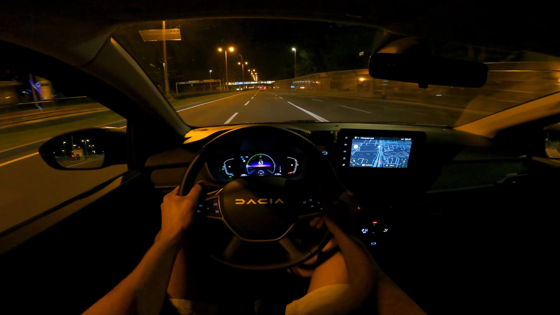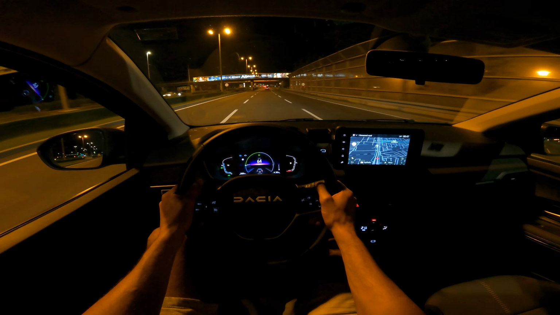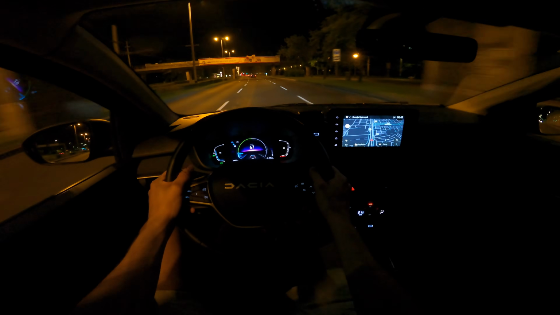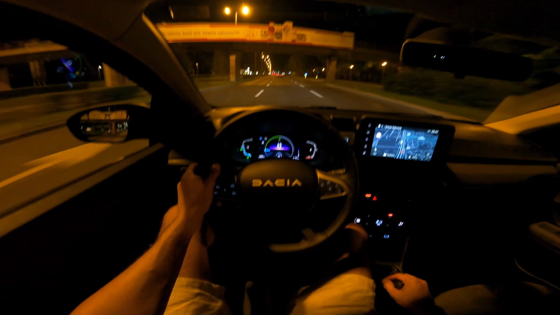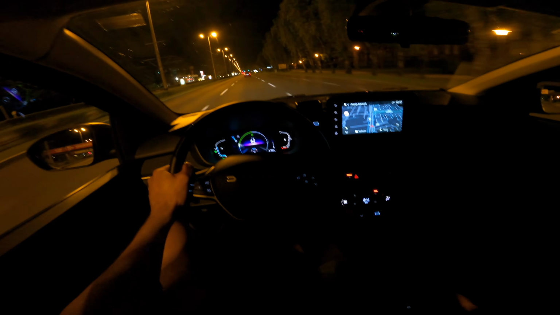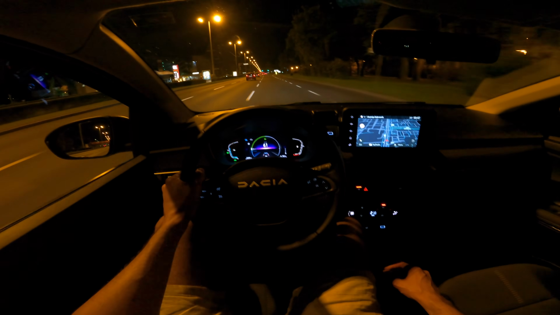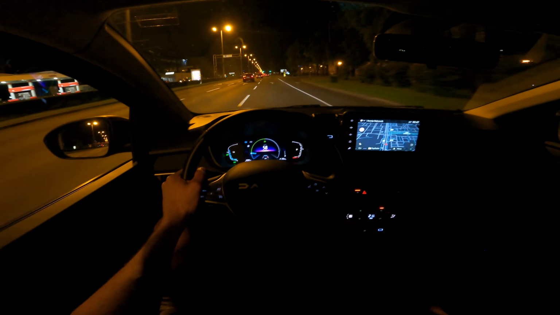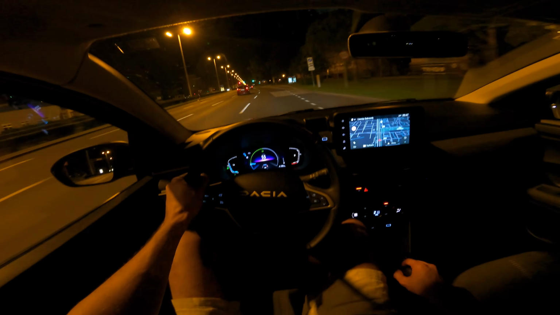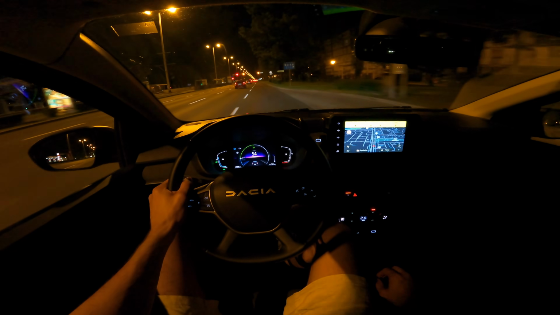Well, the question is, is it really something you need? Okay, if you're looking for a 7-seater, this is the cheapest one. This hybrid is actually very well spec'd, a good amount of power, gives you both electric and petrol drive, no range anxiety. Yeah, if you really want the Jogger, pardon, but hey, it's a Dacia.